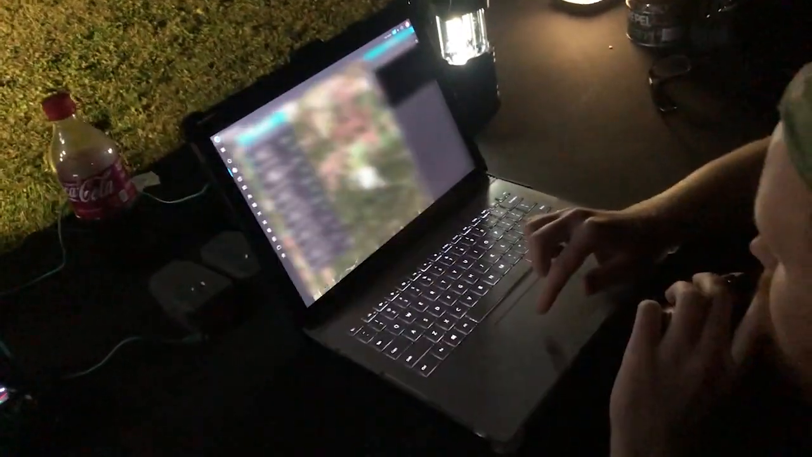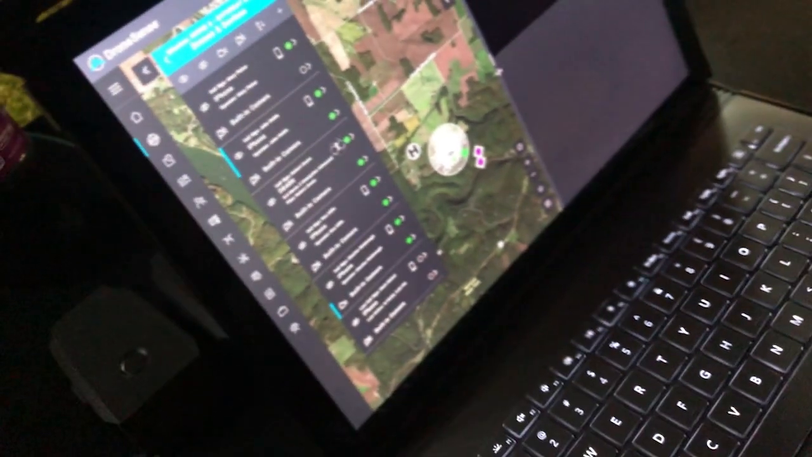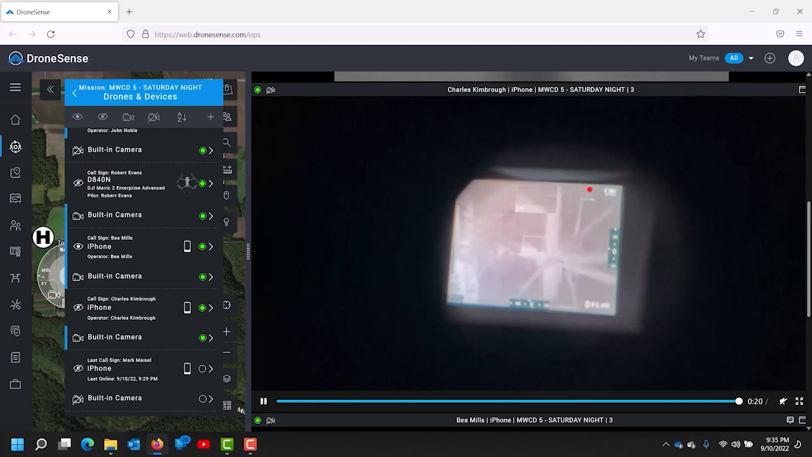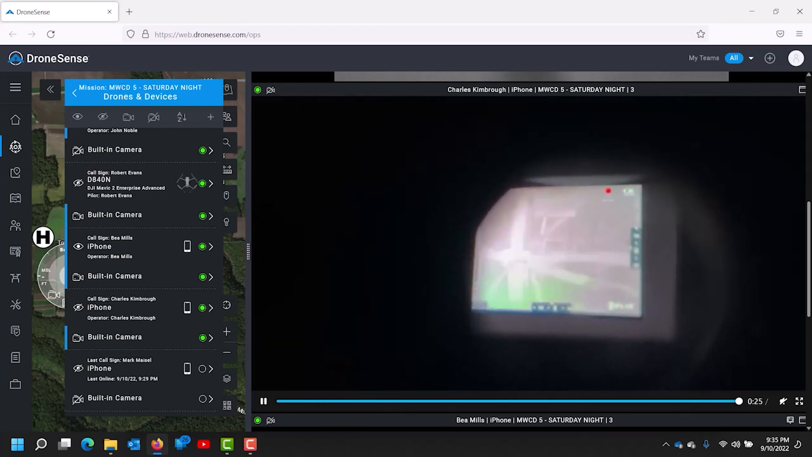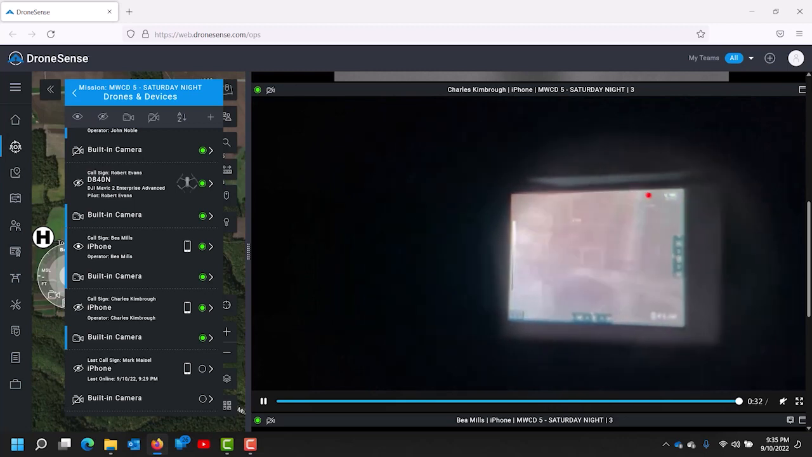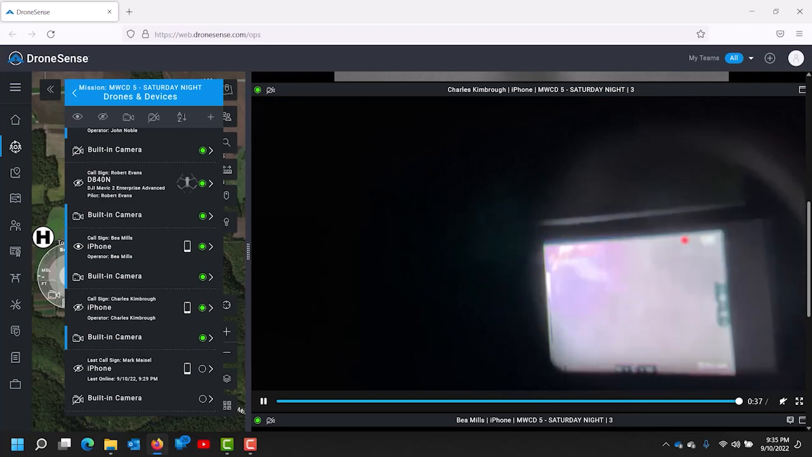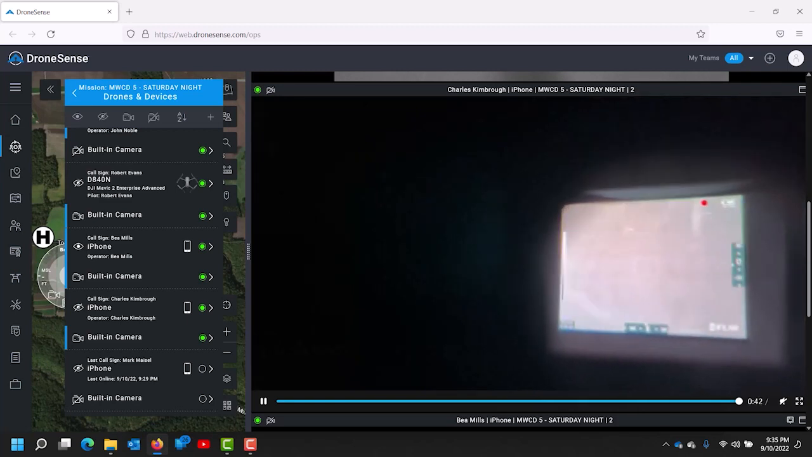You showing Charles's image? So what he has, what you're seeing there, is that's a handheld. He's holding his phone that's connected to DroneSense up to the viewfinder of a FLIR thermal, which is what Charles has because he works for FLIR. And when you're a Bigfoot research boy, it's always good to have a friend who works at FLIR.